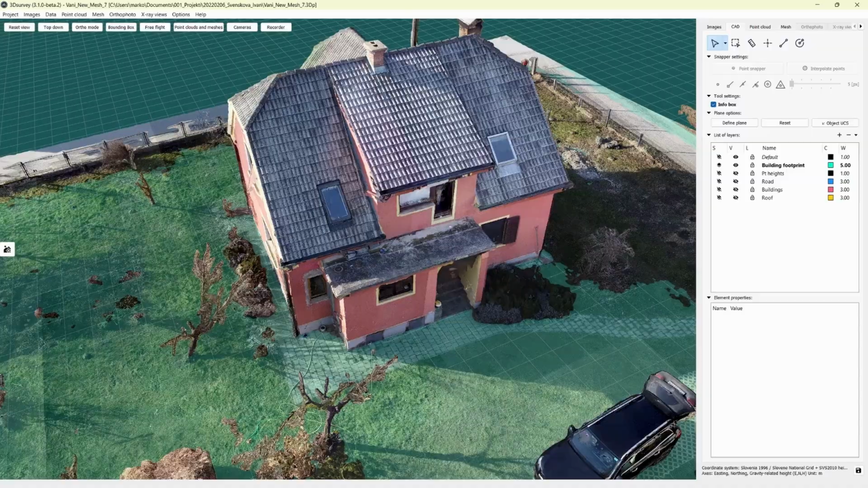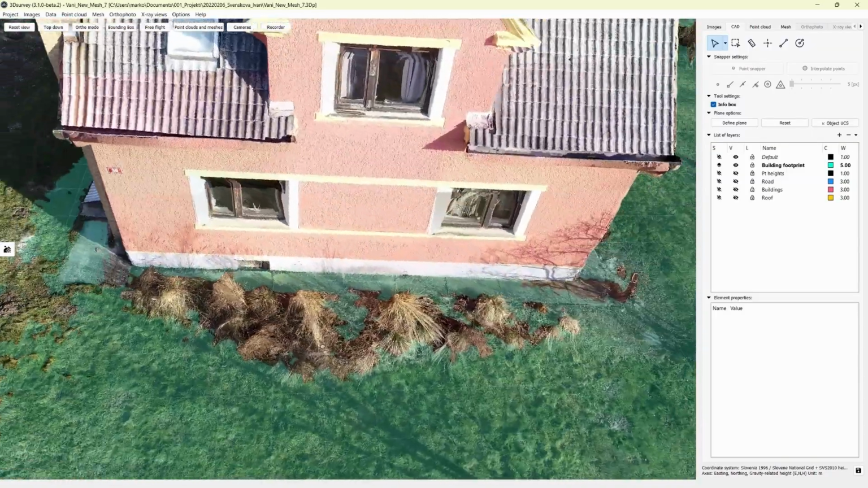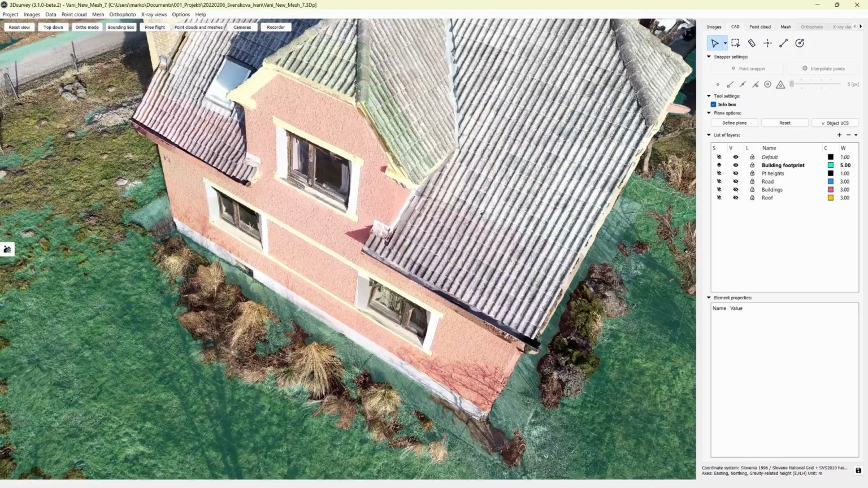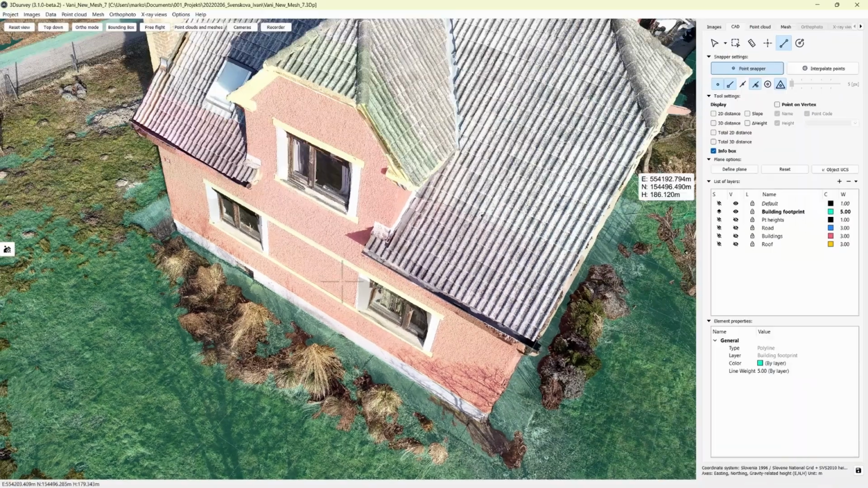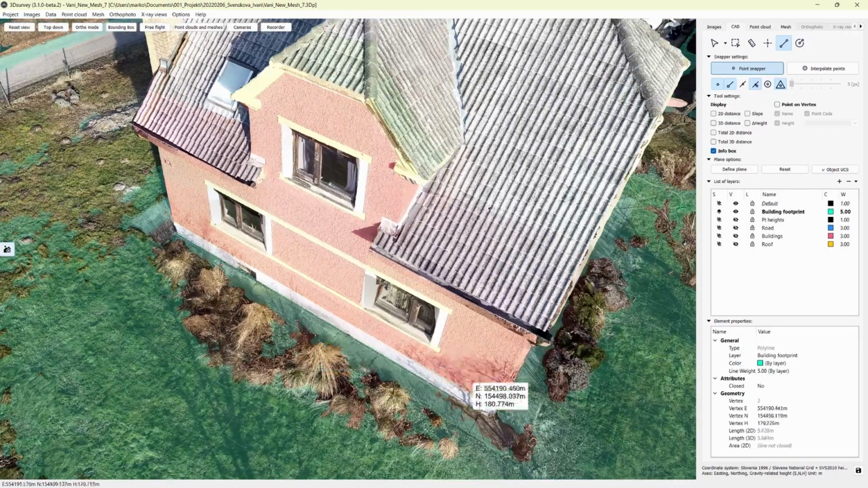Second step, I need to decide where to draw my first line. I'll go to the back side of this building and choose a draw line tool. It's important to start accurately, so I will draw my first vertex on this corner. I draw my line further down and place my second vertex.